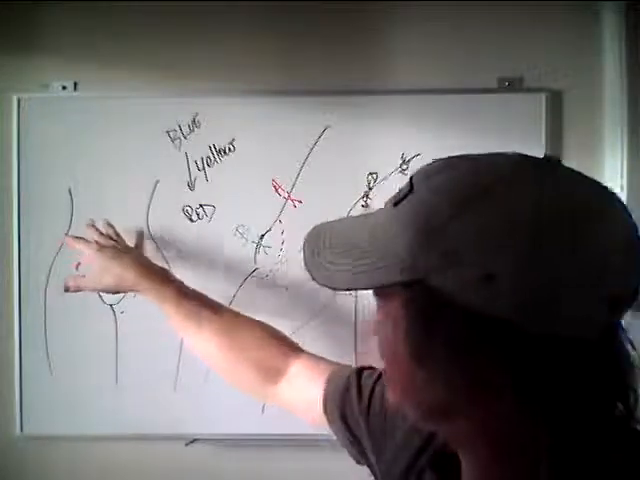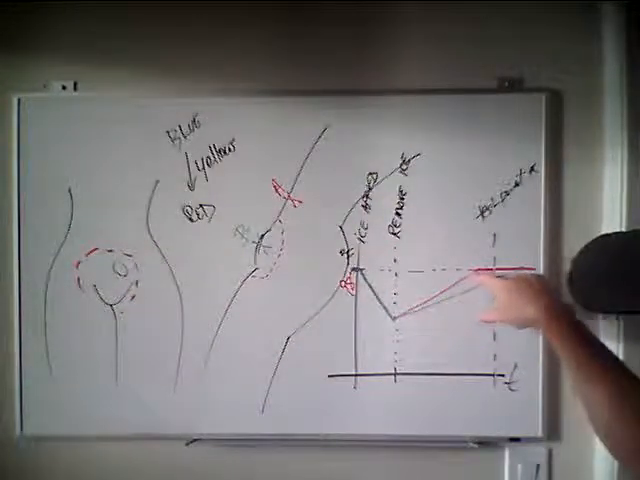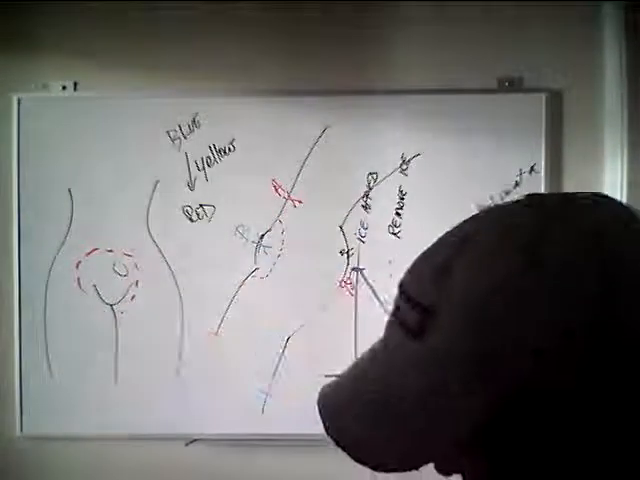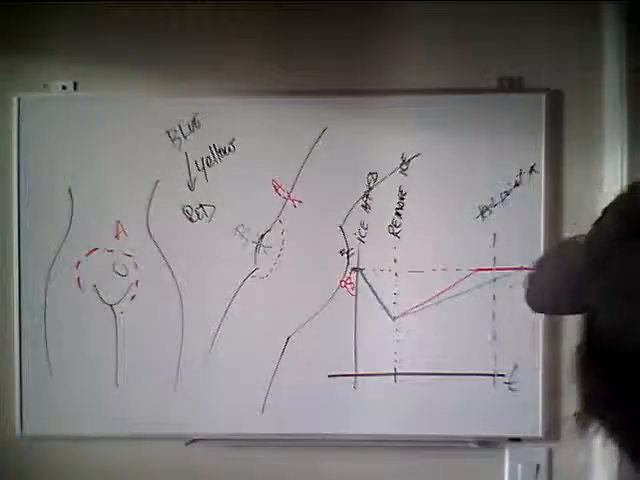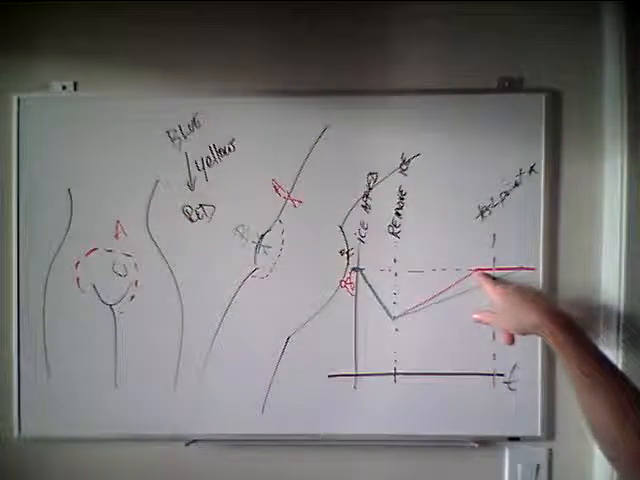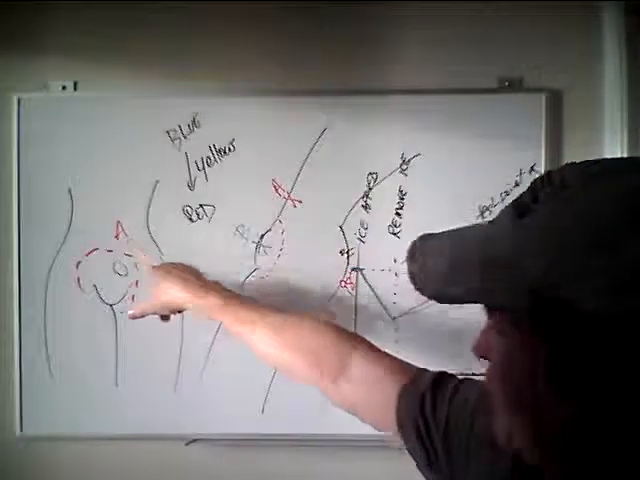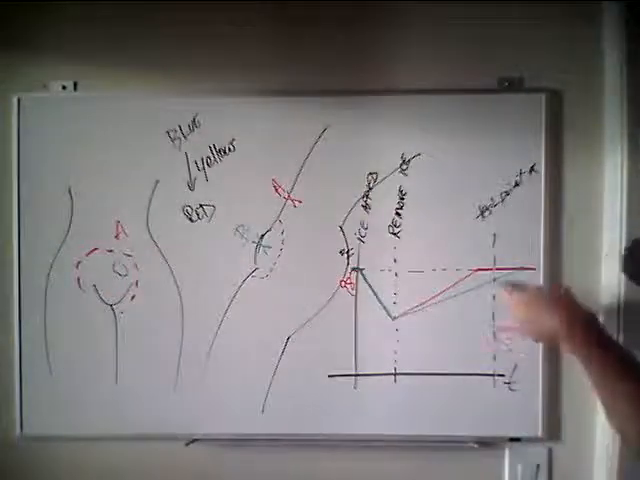And so you can't see the circle anymore in the video. So that represents the body's temperature here, A, reaching normal body temperature, the circle disappearing.